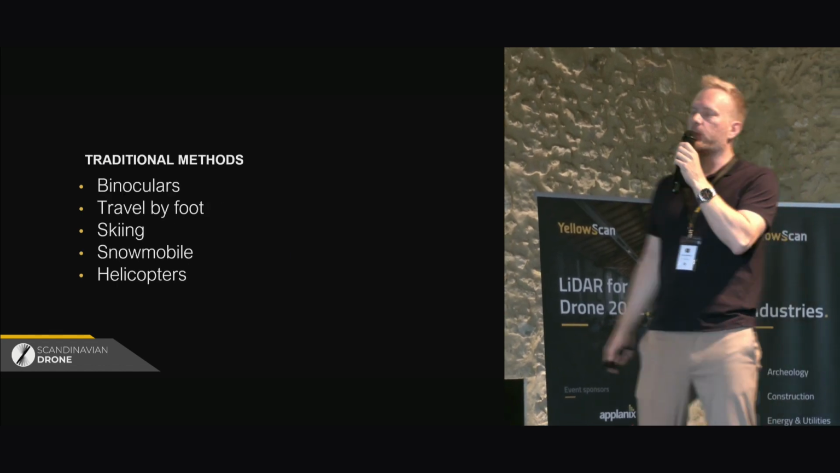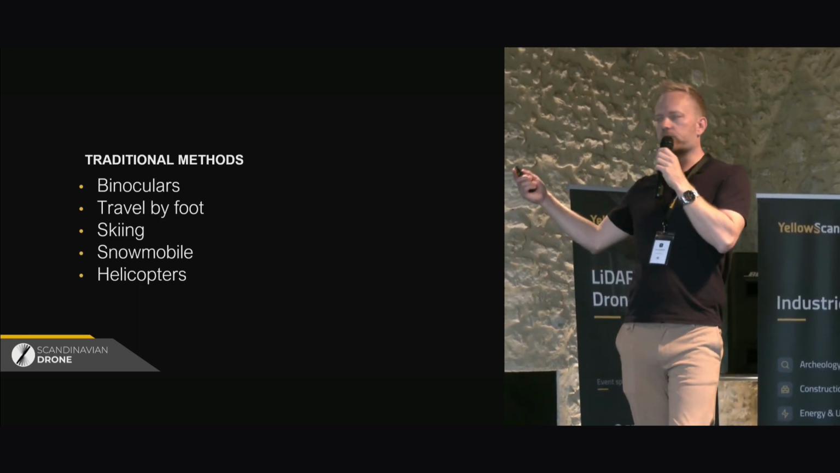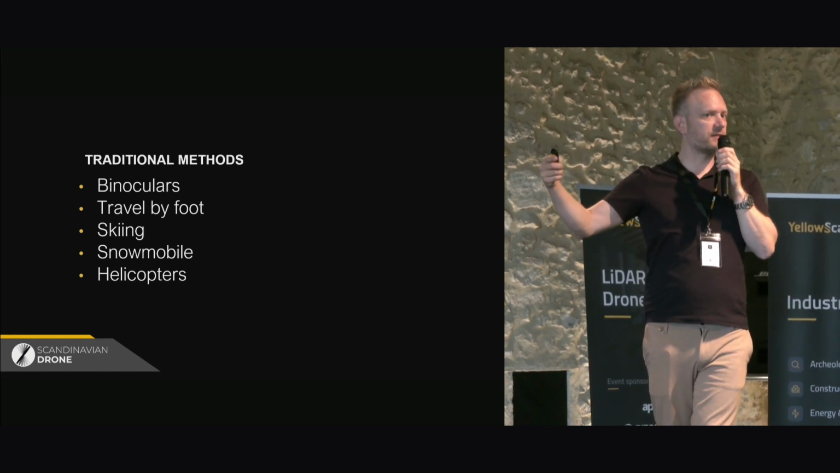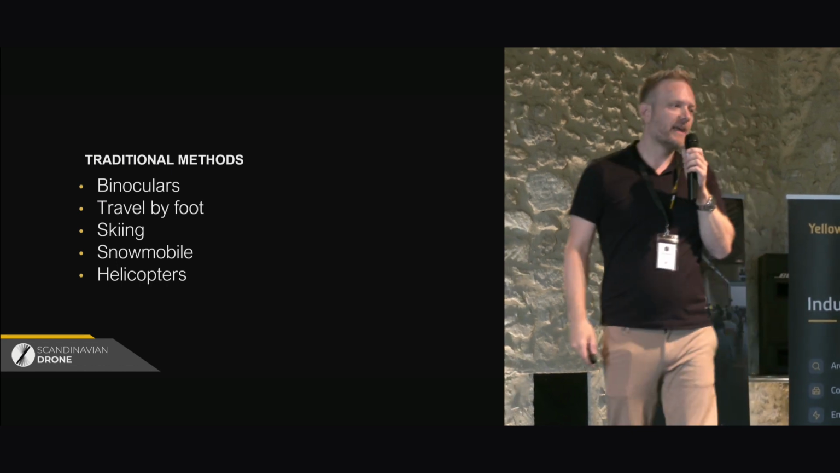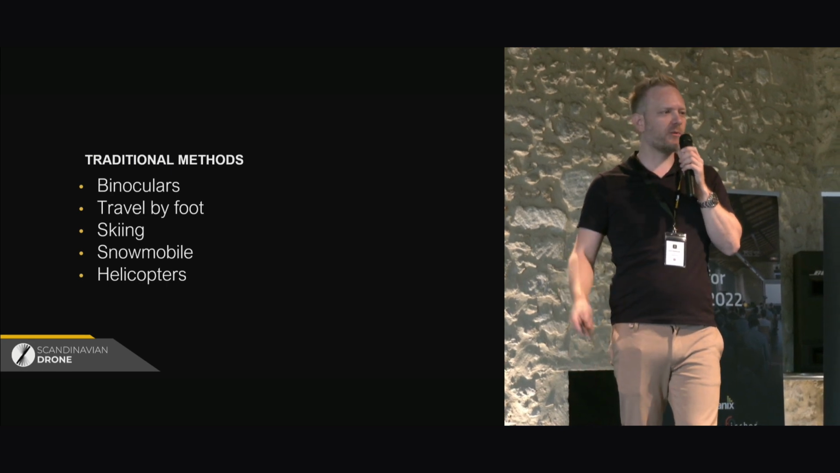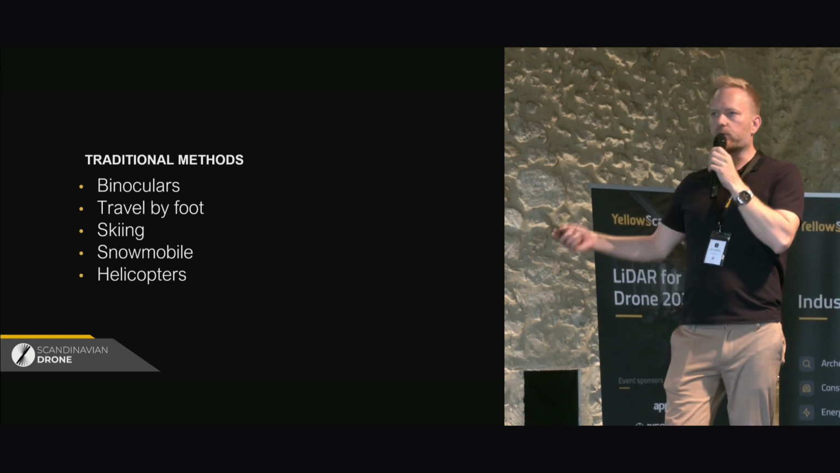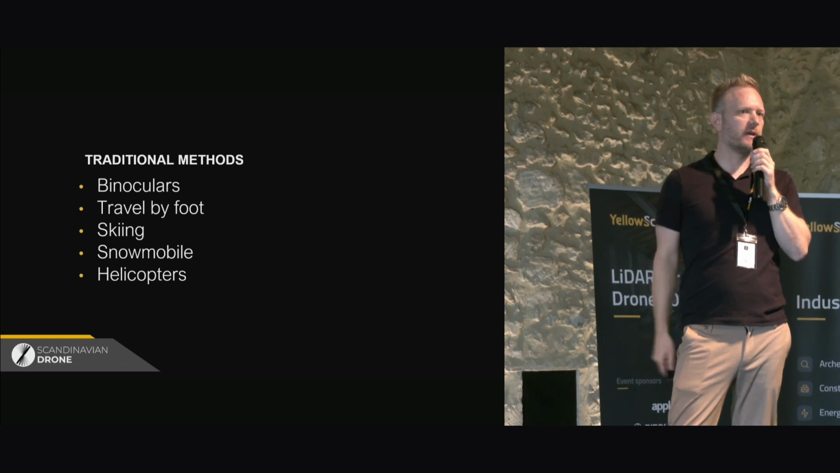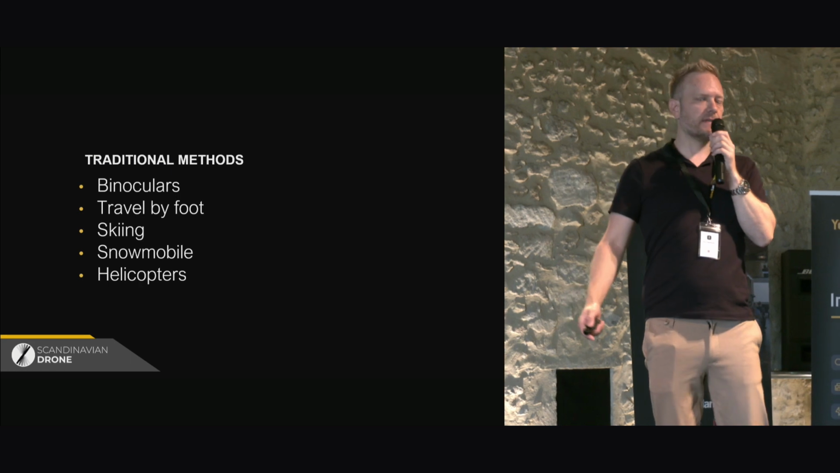So normally the traditional methods are, of course, using binoculars and just traveling actually into the hazardous area by foot or by skiing or snowmobile, etc. And of course, it's always nice to go for a nice walk or a snowmobile ride in the mountain, but it's also dangerous. And the same goes for helicopters. It's sometimes quite dangerous. You're exposed to the environment. And it's also very expensive.